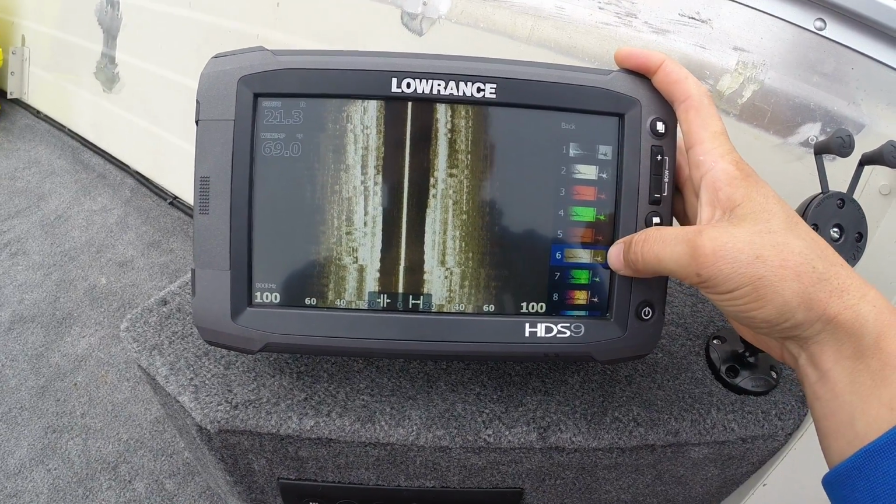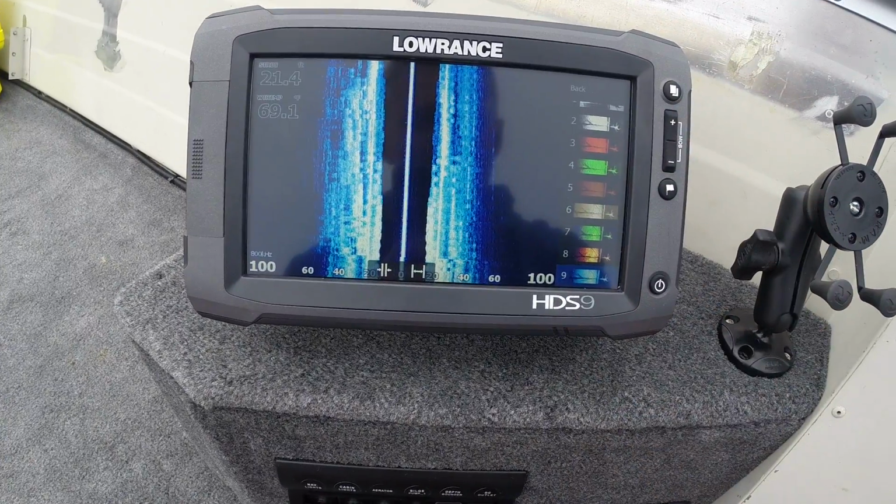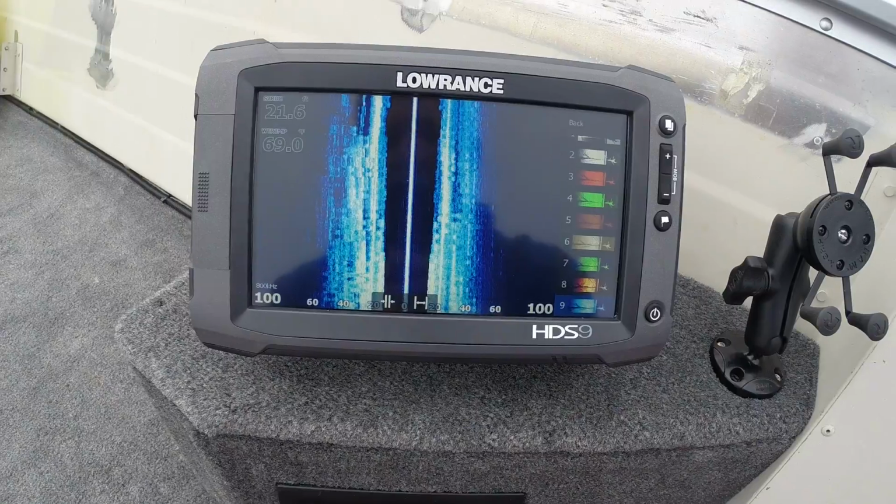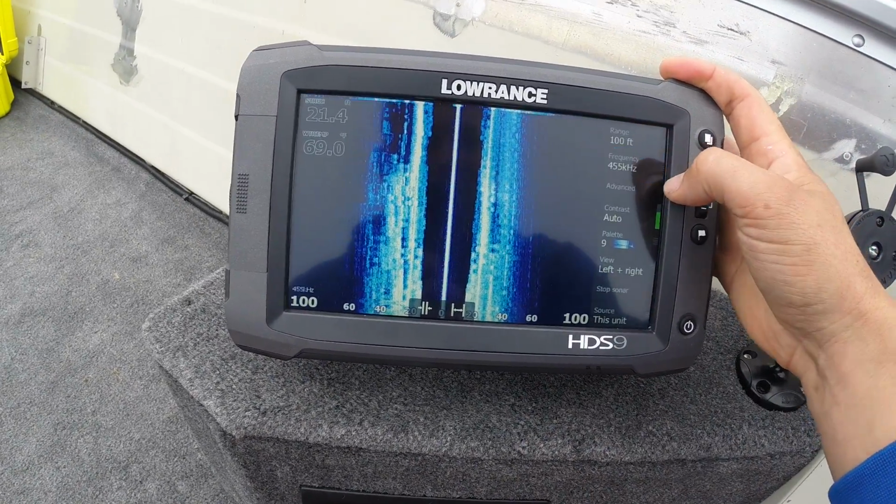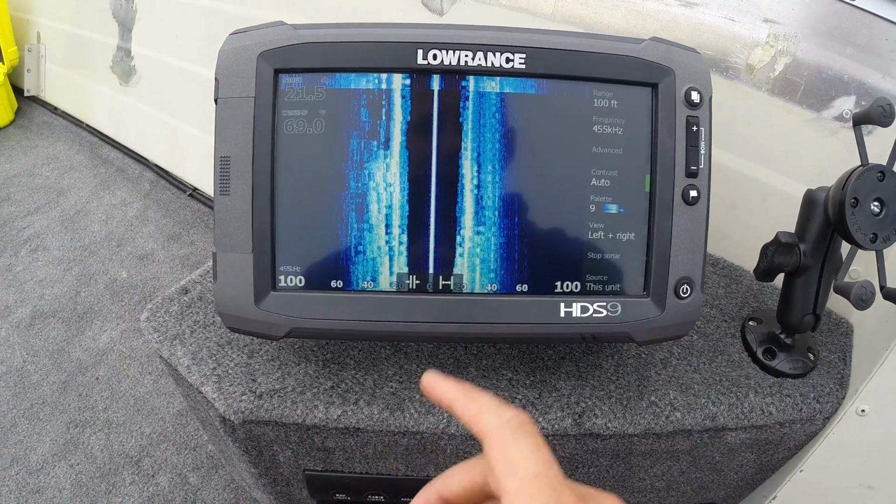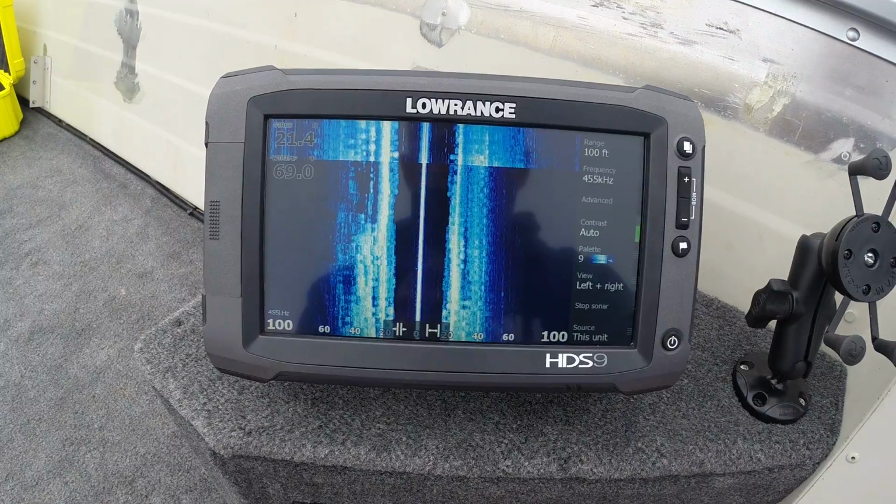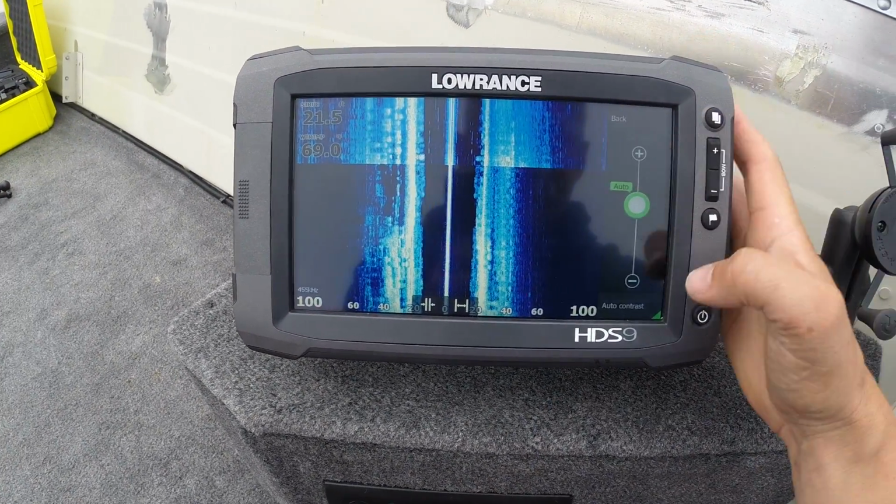The color palettes, this one here, number 6, is probably one of the best. 9 as well is very good. Now you're not seeing a lot of detail here because we're not moving, so it's going to be fairly weak in the detail department on the side imaging right now. You can see though, as I switch to that 455, it does pick up a lot more further out to the side especially.